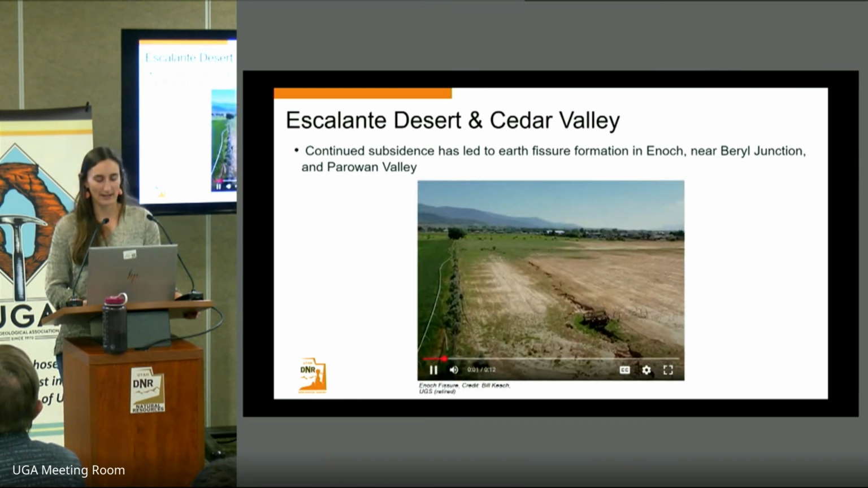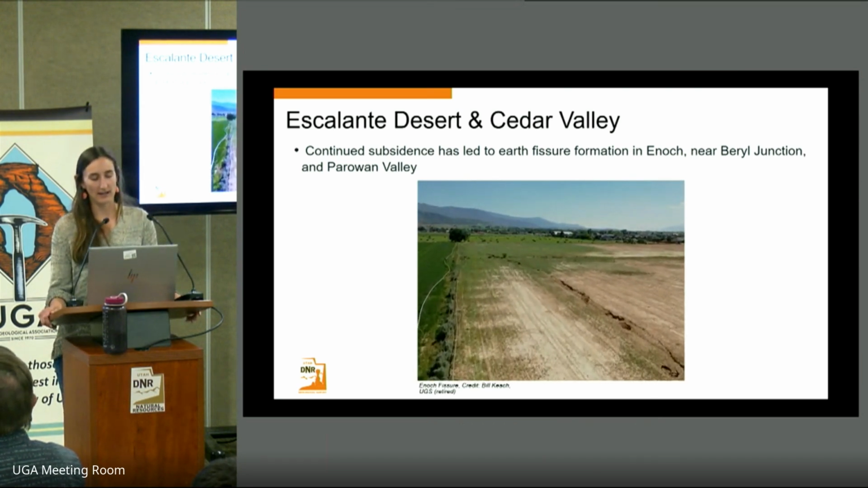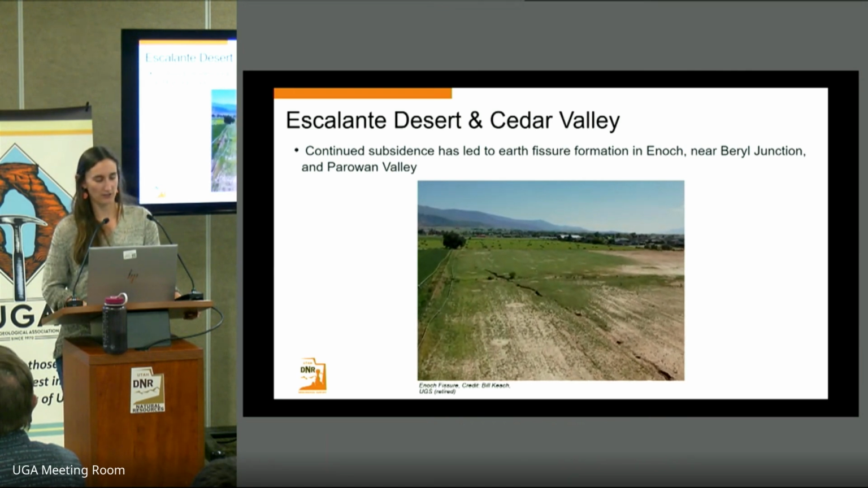Here's also some drone footage of another fissure that was identified in a field outside of Enoch, taken by Bill Keach.